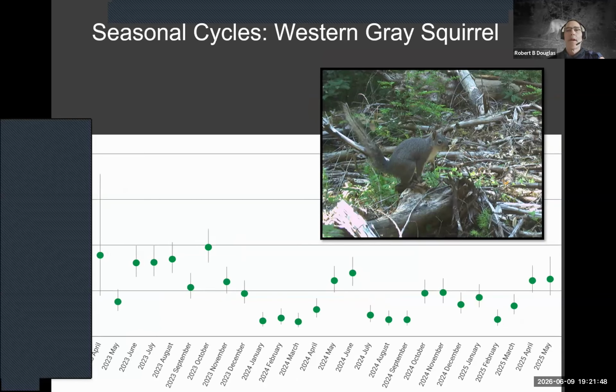And here's another example of a seasonal cycle on the western gray squirrel with respect to detections. Interesting that the right two-thirds seems to have a regular pattern, but on the far left, which would correspond to a lot of the pre-treatment period, I'm just seeing some differences, lots of higher detection rates, and I don't have to tease that out.